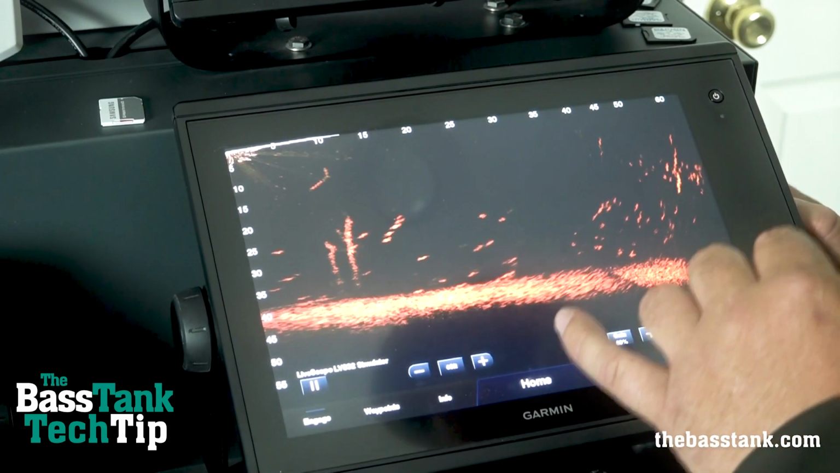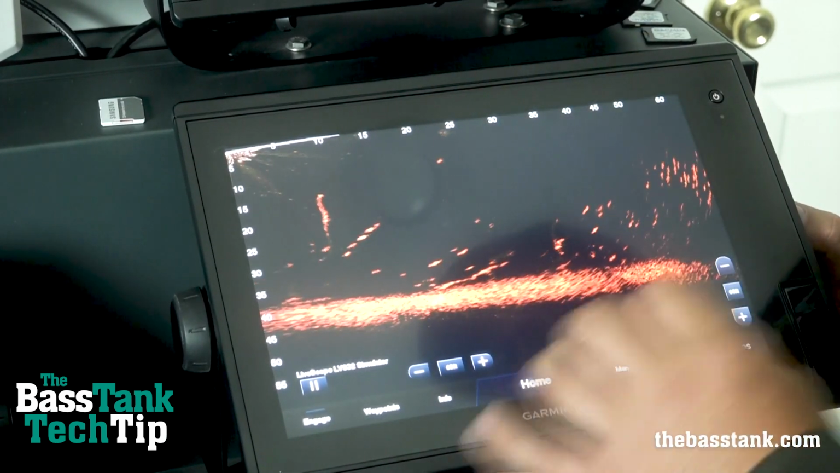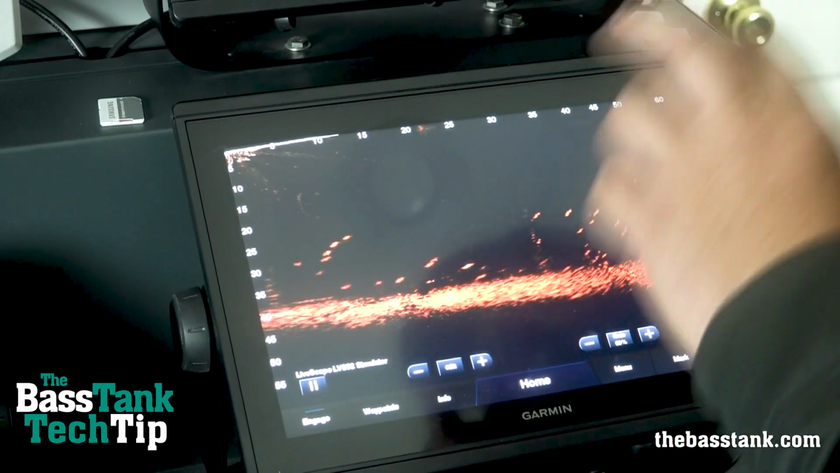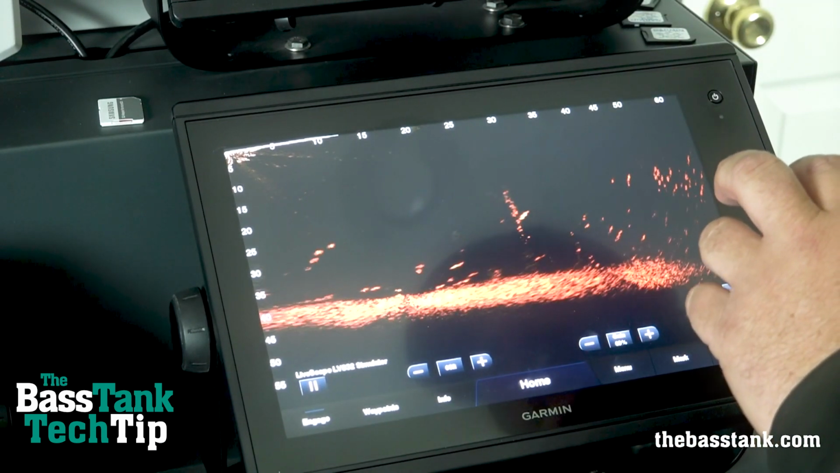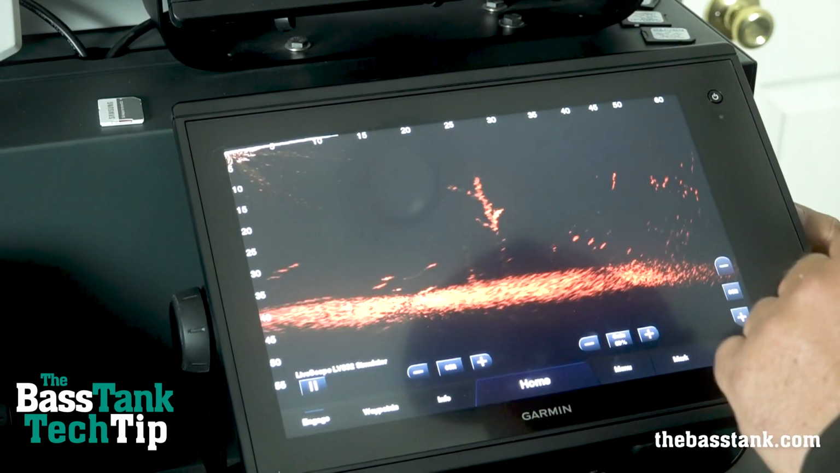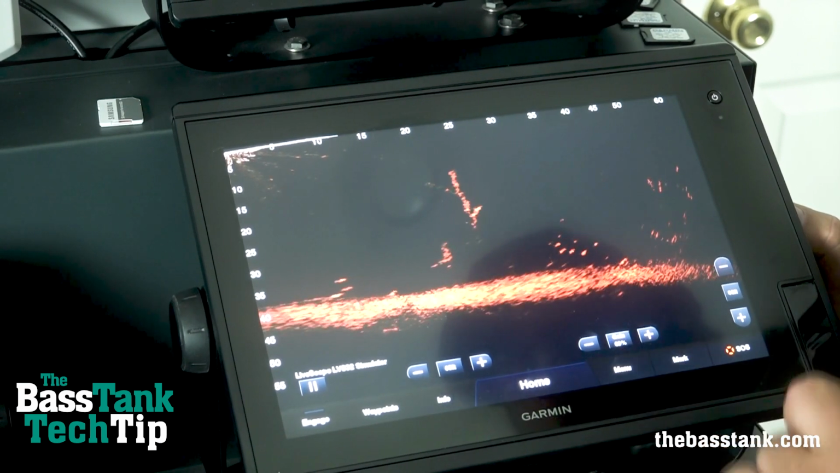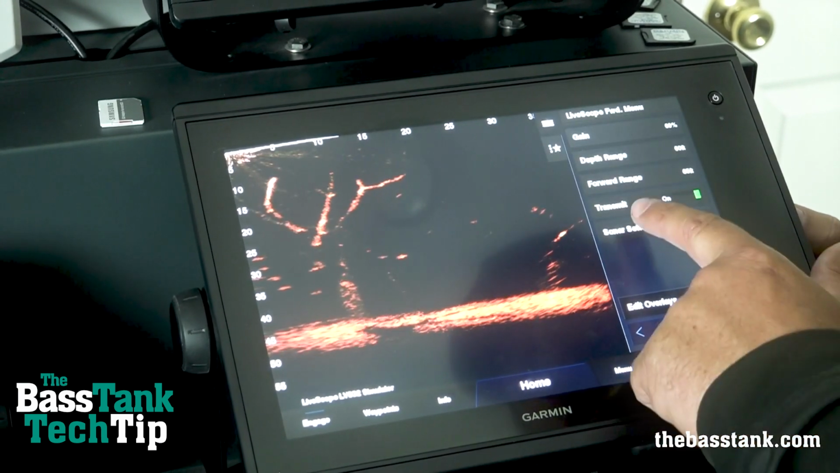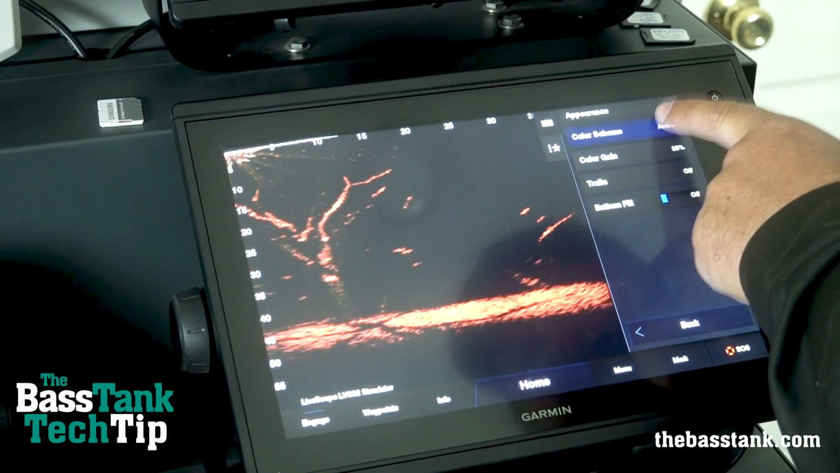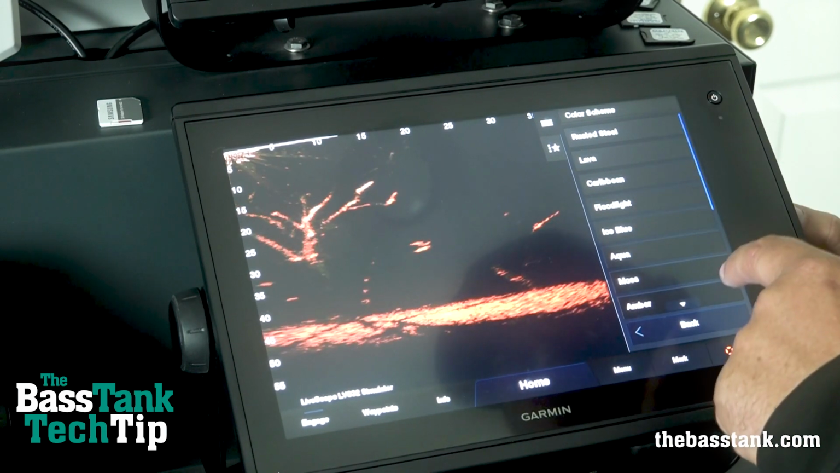The other thing in this update is going to be new color palettes. If you recall, back in November of last year, they released what they called their vivid color palettes for side view and clear view. They have now introduced that for Livescope as well. So from the Livescope, we hit Menu. We hit Sonar Setup. This is going to be under Appearance, and then my color scheme. And then we see these new vivid colors for it.